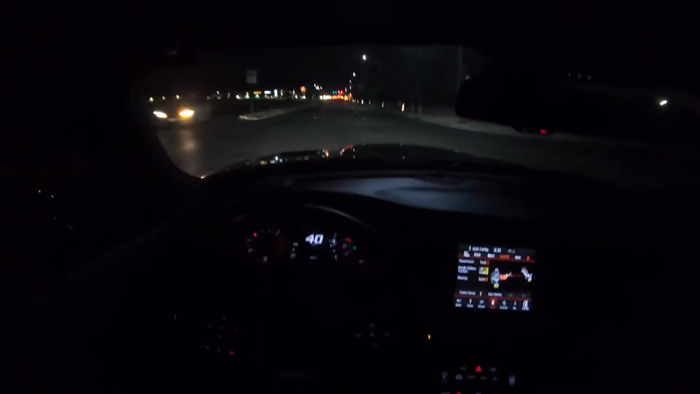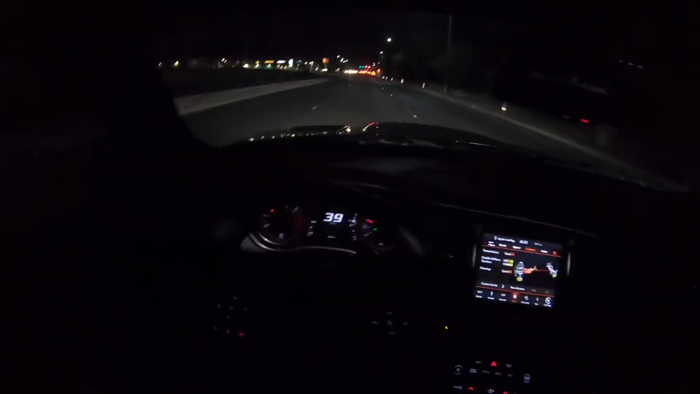So if you want the lights but you don't know if you really want them, just put them in. Then you can turn them on when you feel like it and turn them off when you feel like it. I turn them on at nighttime all the time because I think it just looks way better in the car. You can turn the brightness up, change the colors. I normally just keep it on this blue color because it looks best to me.